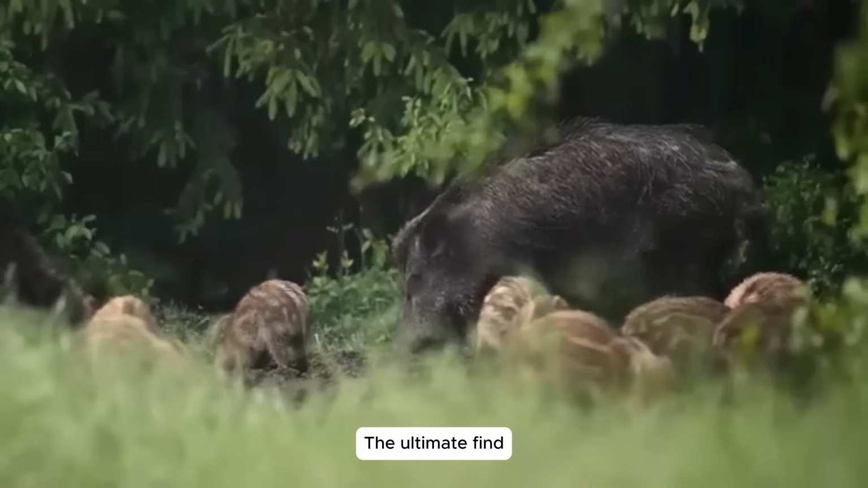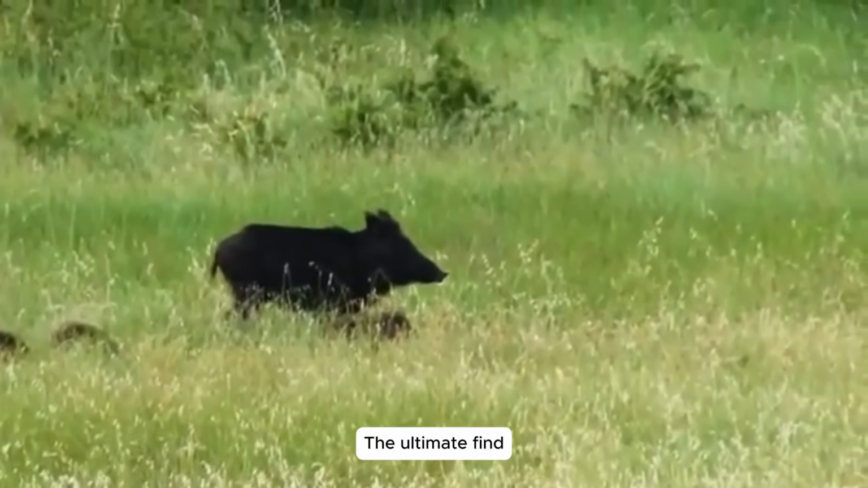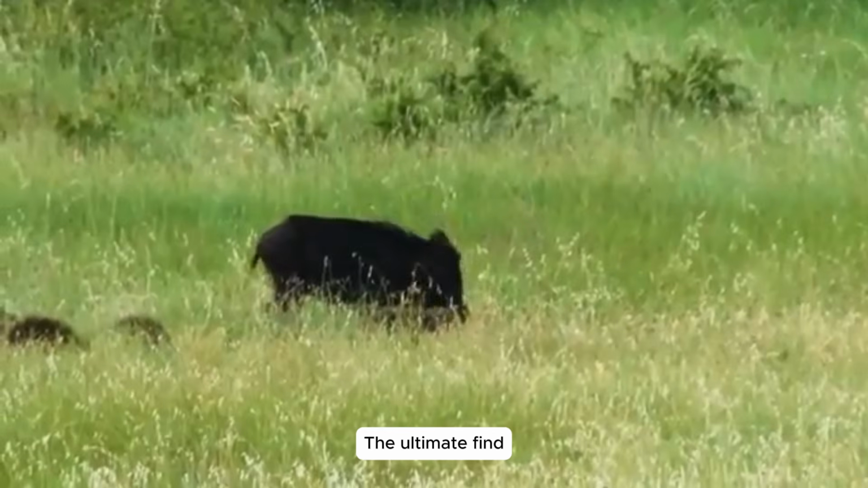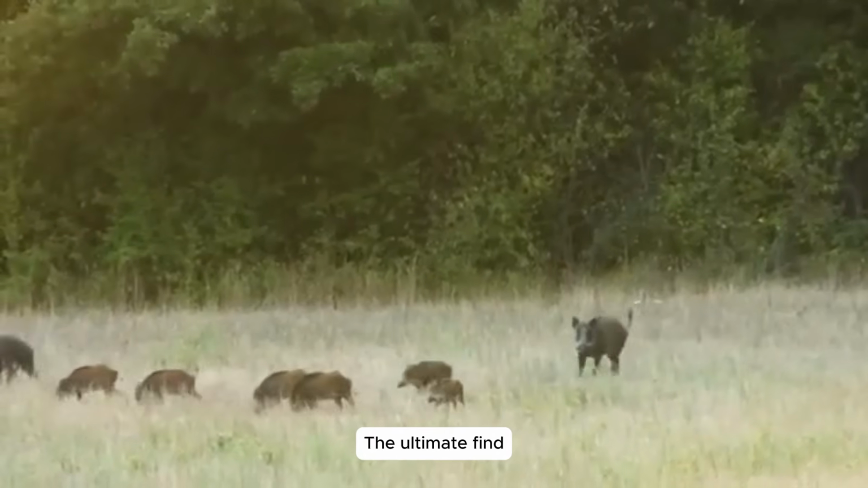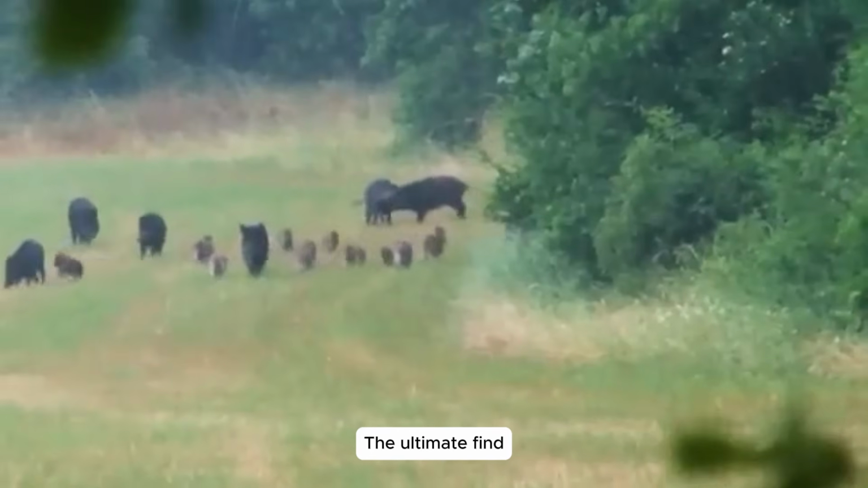A single herd can obliterate a farmer's crop in one night, threatening livelihoods and food security. Determined to protect our land, we devised a strategic plan to curb their destruction and reclaim our fields.